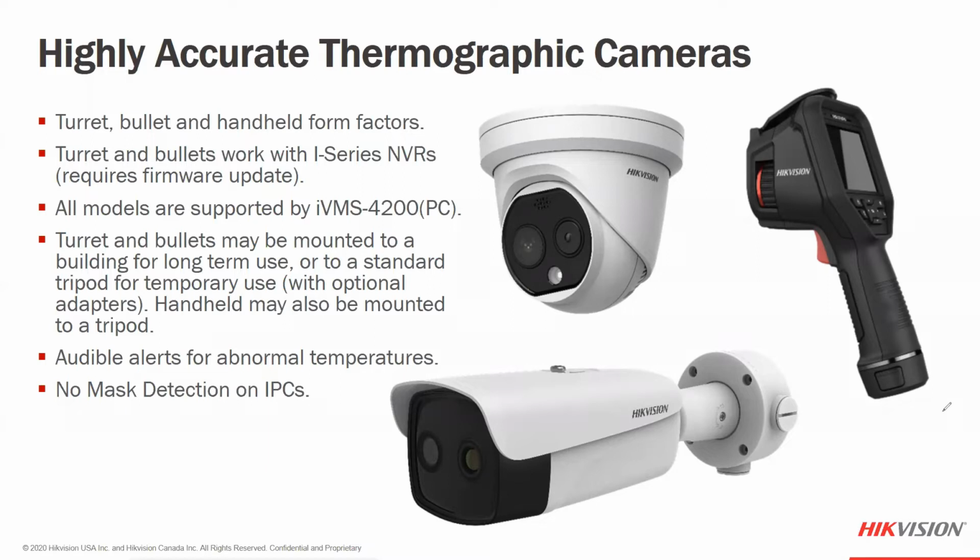The tripod adapter is the same 1/4-20 screw size of a traditional camera tripod in the United States. And you can get the adapter for both the turret and the bullet. The handheld device actually has a tripod 1/4-20 screw hole already. So again, as we look at these, we're going to look at a couple of different solutions, but these are some of the highlights. Again, the audible alerts with the audio, as well as the no mask detection.